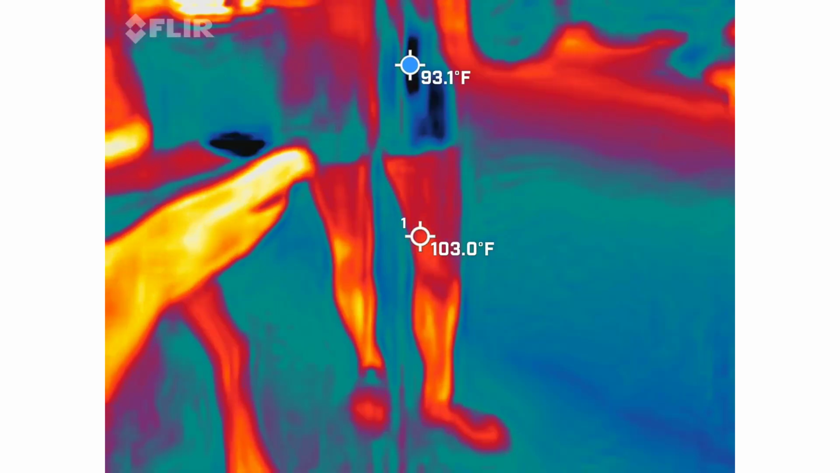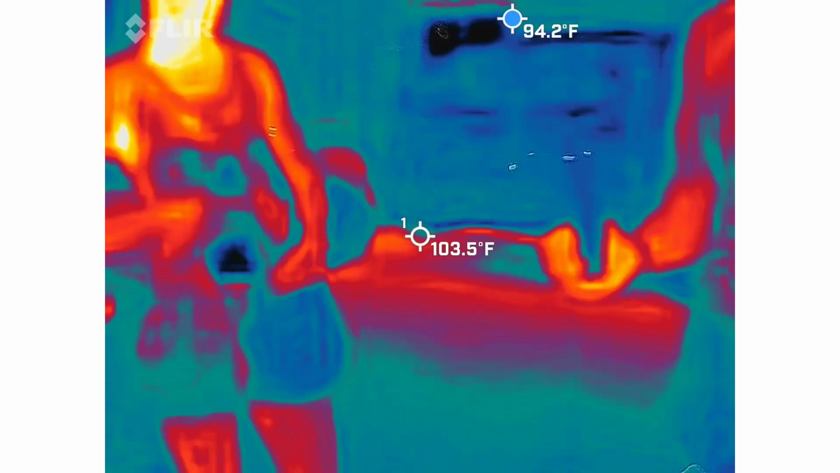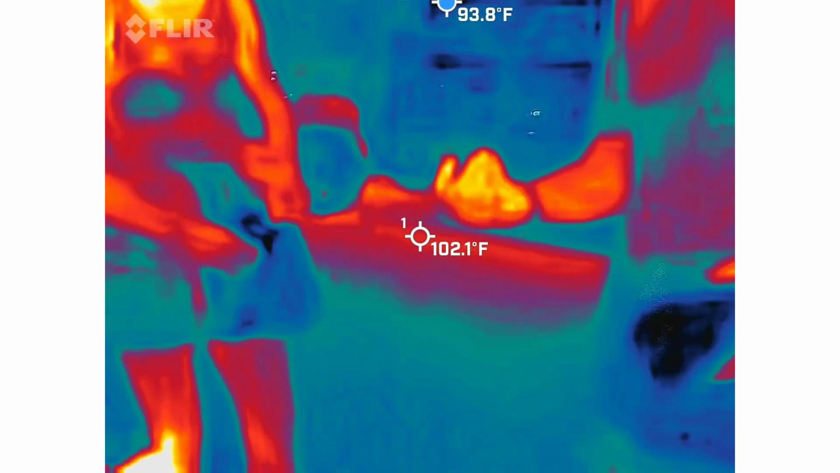The next device. For those of you that have seen the TV shows, you probably have seen these on TV before, right? So these are pretty simple electromagnetic field meters. It's going to measure any kind of cell phone signals or wiring or anything like that. I usually use these to debunk things, and I like to use this one instead because it's just way more accurate. So this is going to measure electromagnetic fields first and foremost.